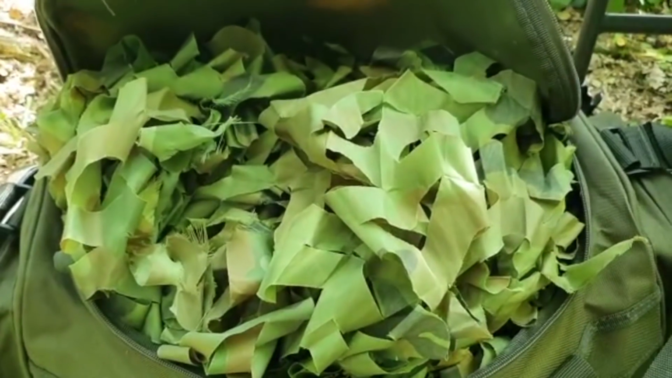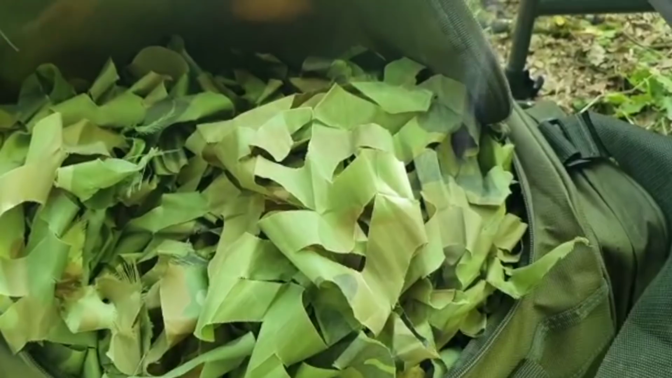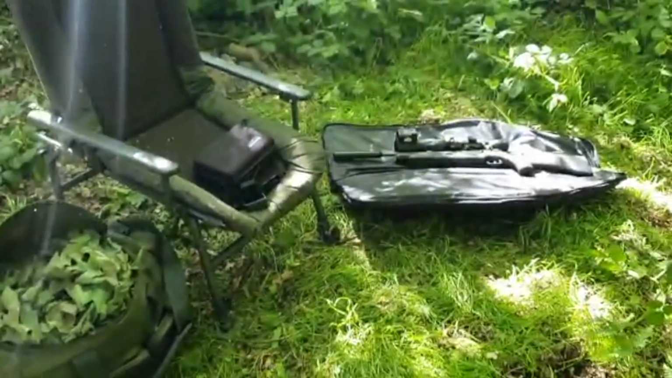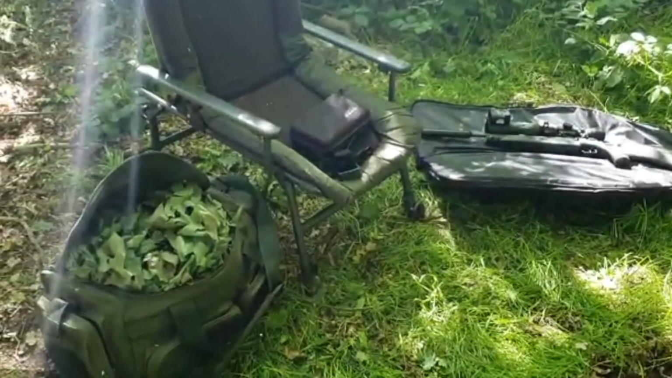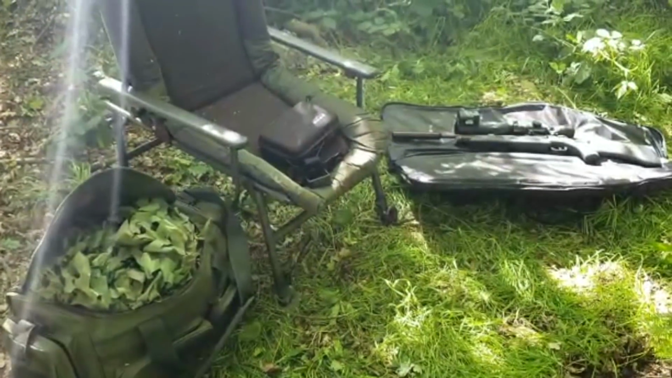I bought 2 lots of it from Amazon. I can't remember how much it was, to be honest. It came in a roll, tightly packed roll. But that's basically all my setup, guys. That's what I carry around. You know, it's not heavy. I can carry it to the hide, set it up, and quite easily carry it back to the car.